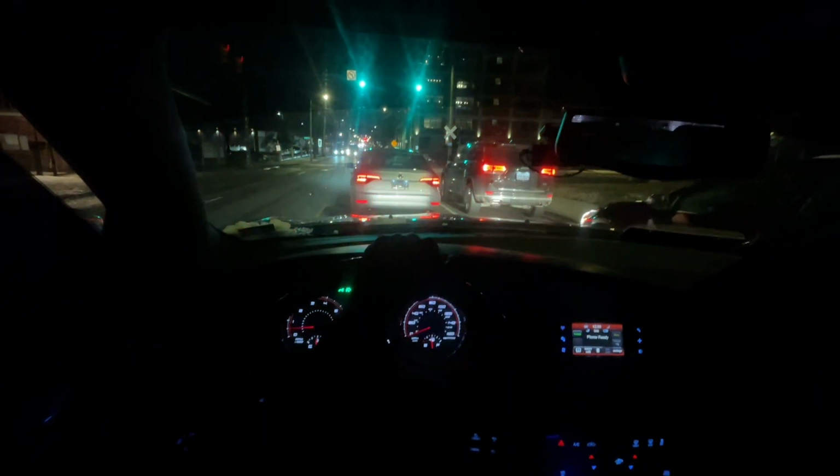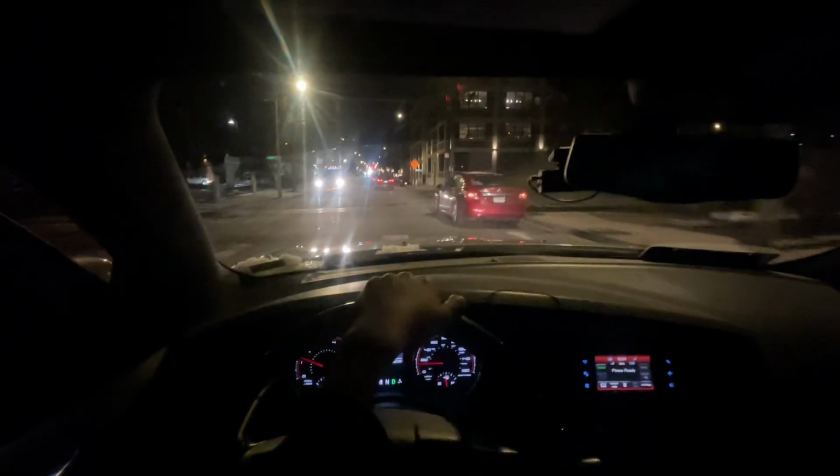Who y'all got winning on the takeoff? I'm going Jeep. Go ahead, bro. I knew it. I knew I wasn't tripping. I'm like, bro, it's 2 lanes here.